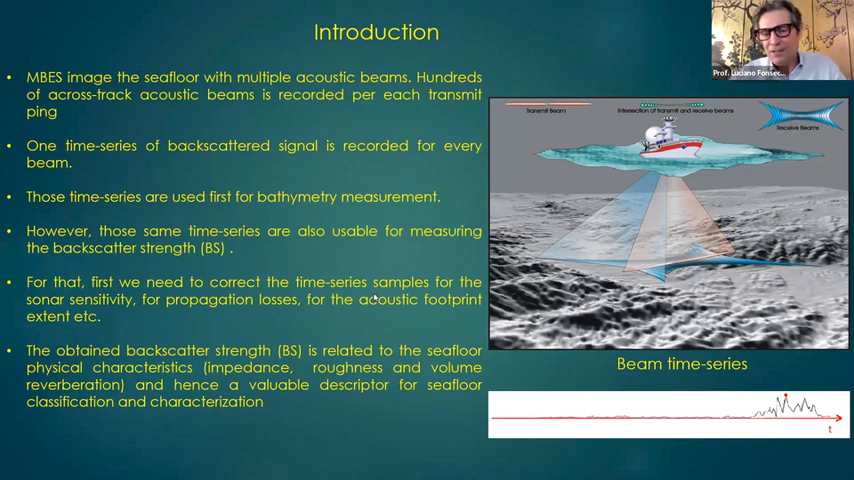So we have a time series here. The bottom line is that we have hundreds of beams per transmit beam, and in each beam we have a time series like that. The main processing that we do with that time series is for the bathymetry. I'll show you here with the laser pointer. It's for the bathymetry measurement.